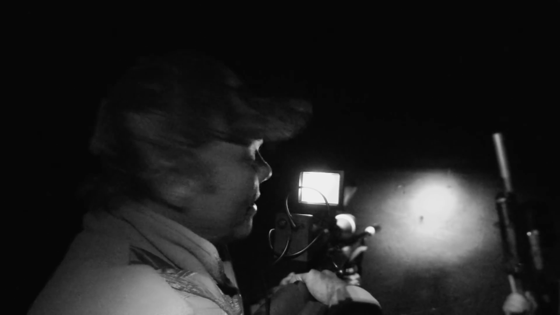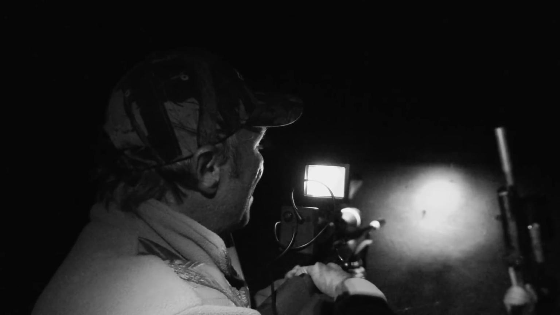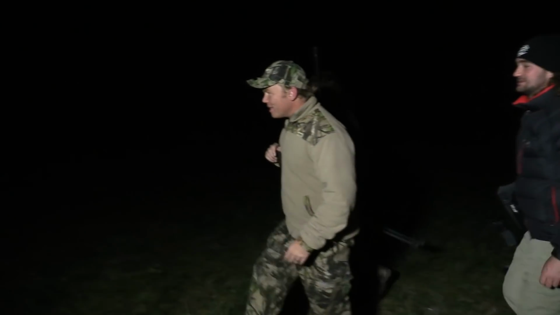I tell you, guys, this night sight gear is unbelievable. We're in the pitch black. No moon tonight, just how we want it. The night sight is doing everything that we hoped it would. And without gear like this, you just cannot do what we're doing tonight. So super cool. Let's go and see him.